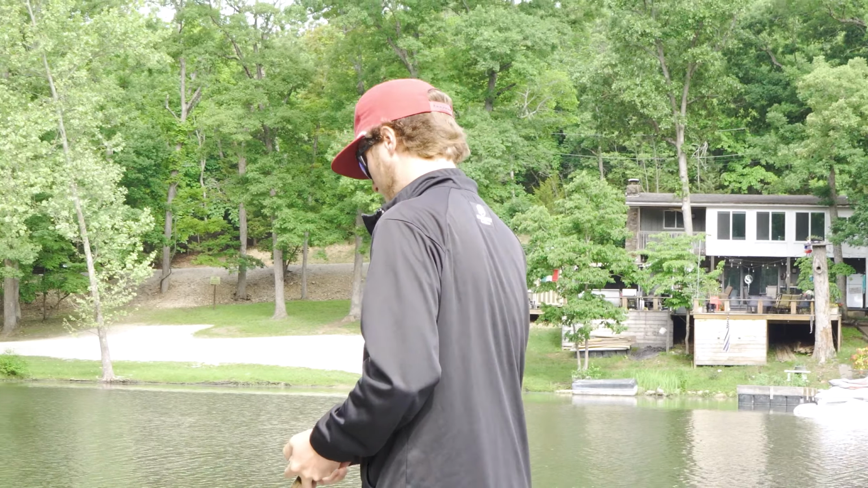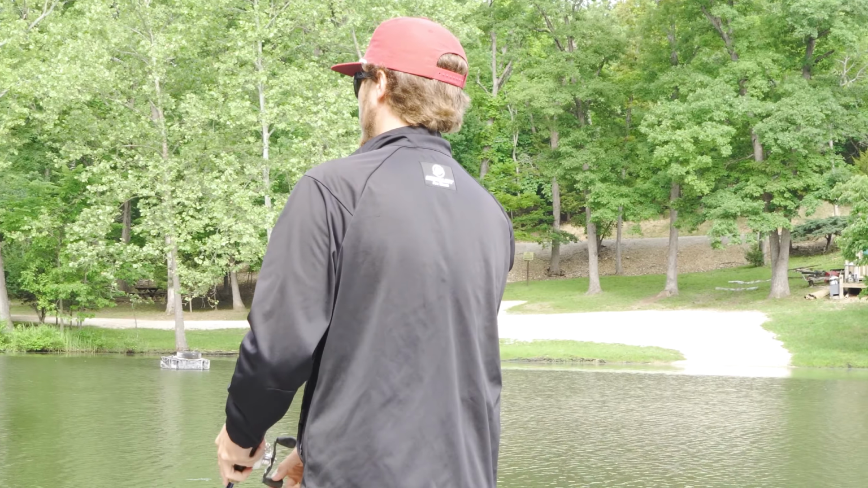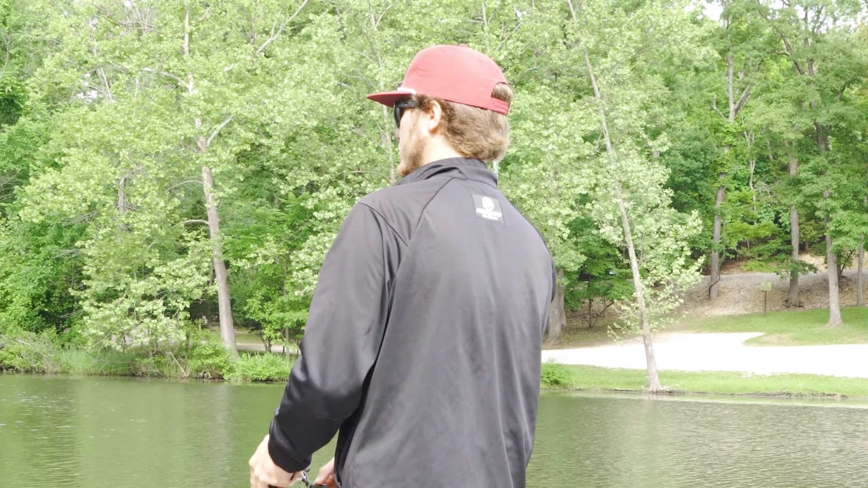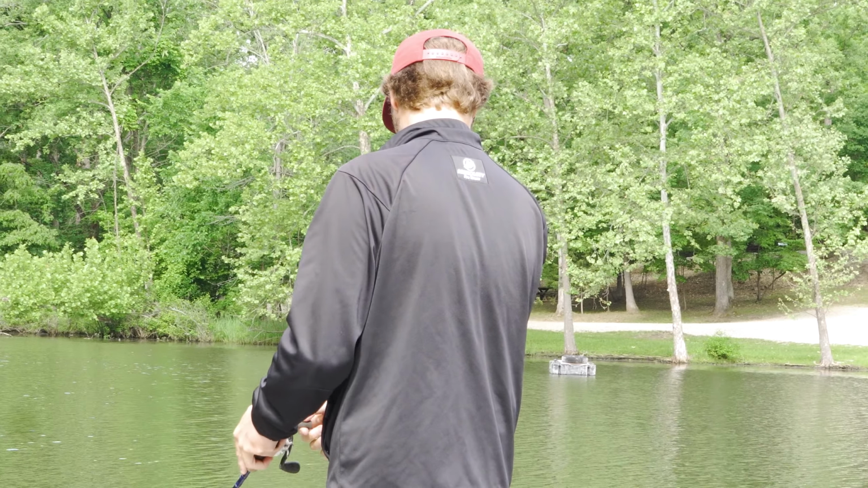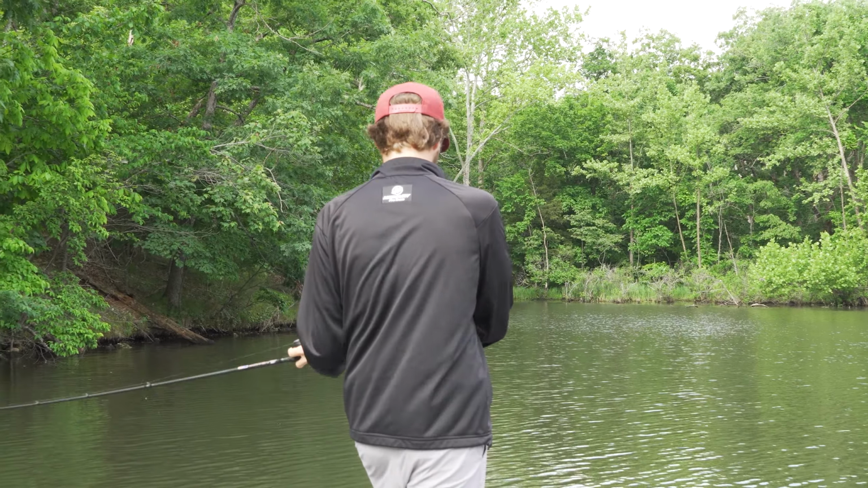So yeah, we're just fishing down this bank. Like I said, I'm keeping an eye on my graph, seeing if I can see any, just going around here, fishing slow, moving along, looking for bluegill beds. There's a ton of bluegill in it, and there's even some bass swimming around it, and there's actually a big laydown that's running right through the middle of it.